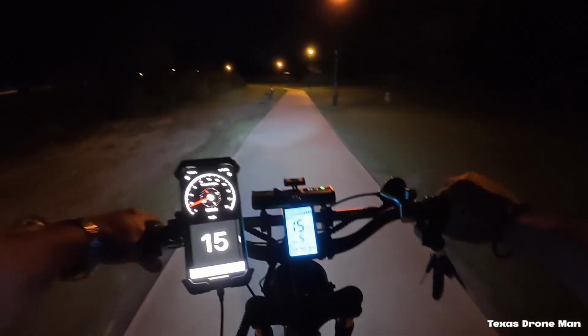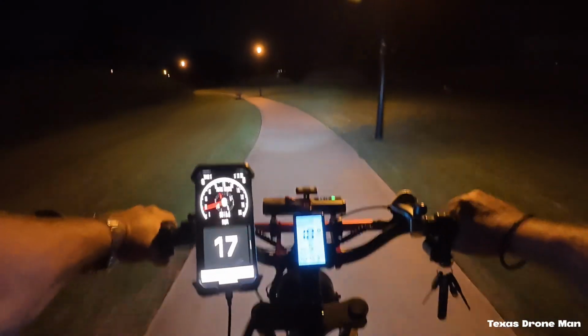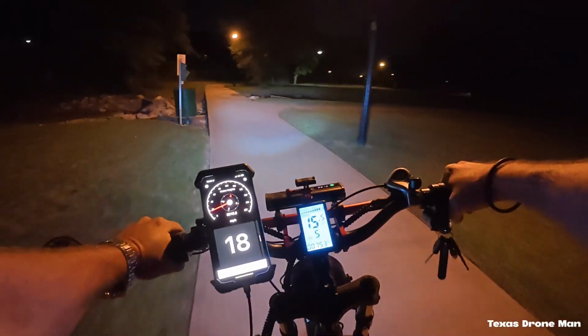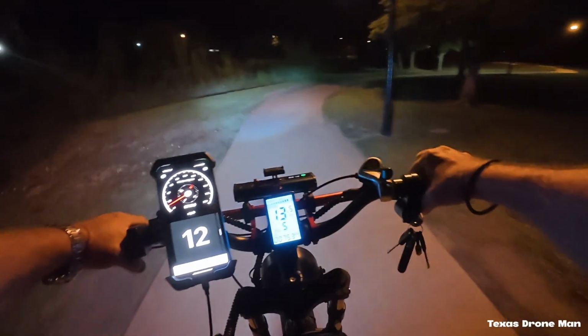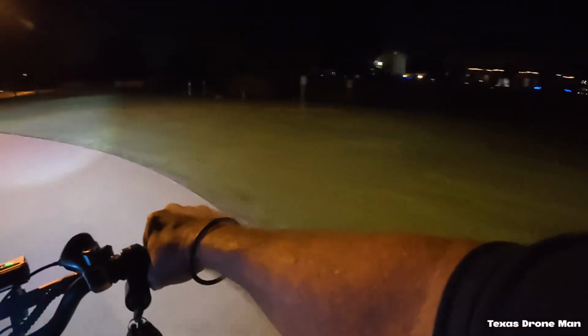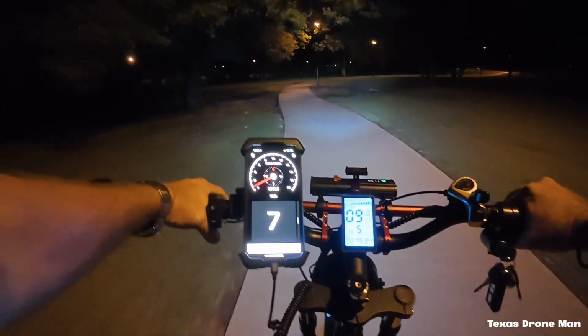Watch out, dog. That's a damn pit bull. What's that doing? Oh, it goes into the neighborhood. Somebody's pit bull's out. I don't know where he went. He was hightailing it to get away from me.